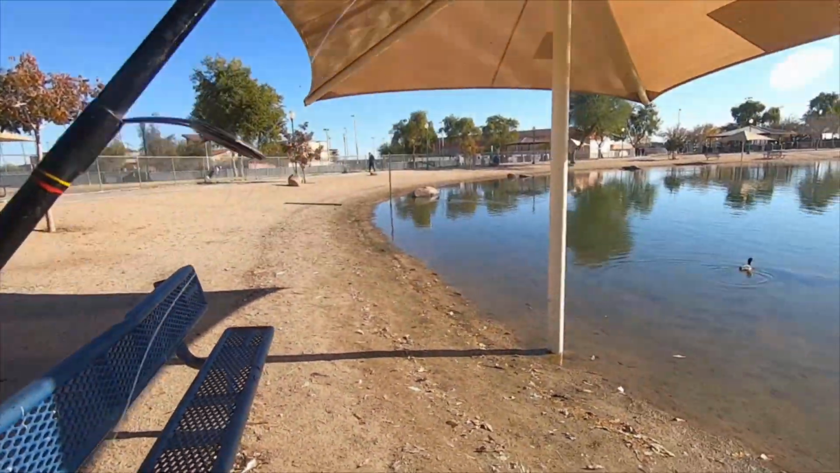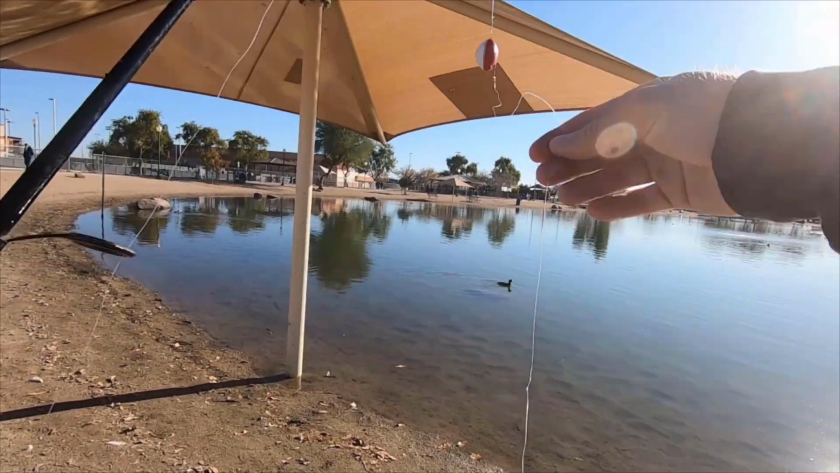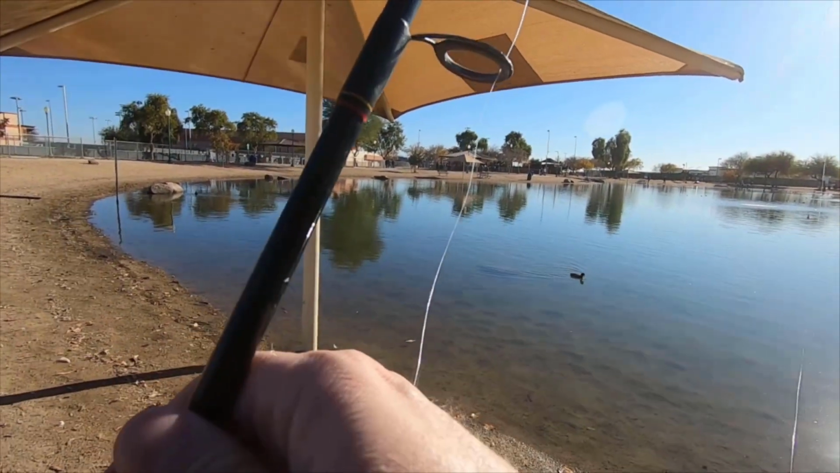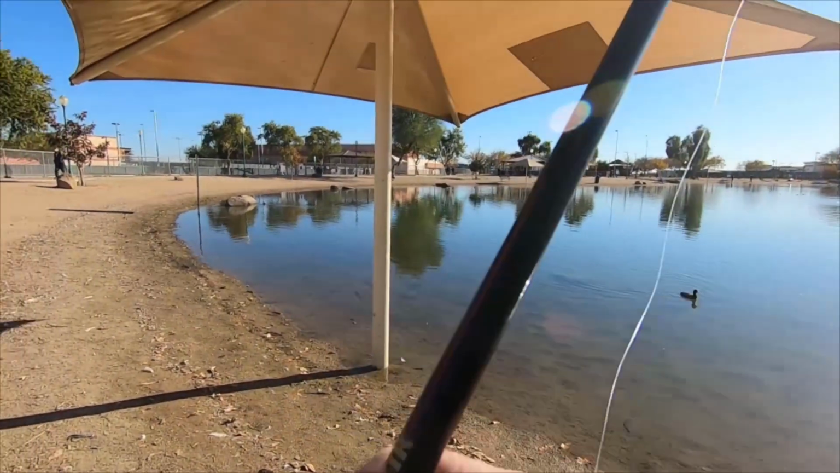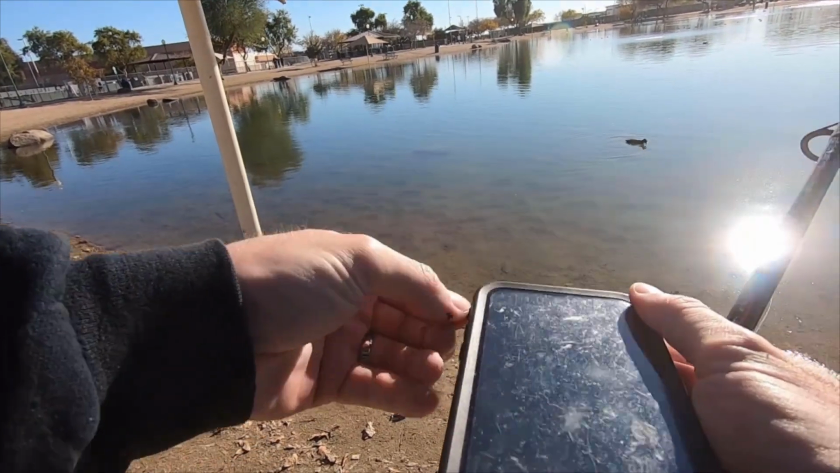Alright, so I attached probably way too long of a leader on here, but see, I got a worm on the end. This thing supposedly has a bite alarm, so I'm guessing if it gets dunked underwater, my phone makes noise. In fact, I'm going to turn up the volume on my phone here, make sure I hear it.